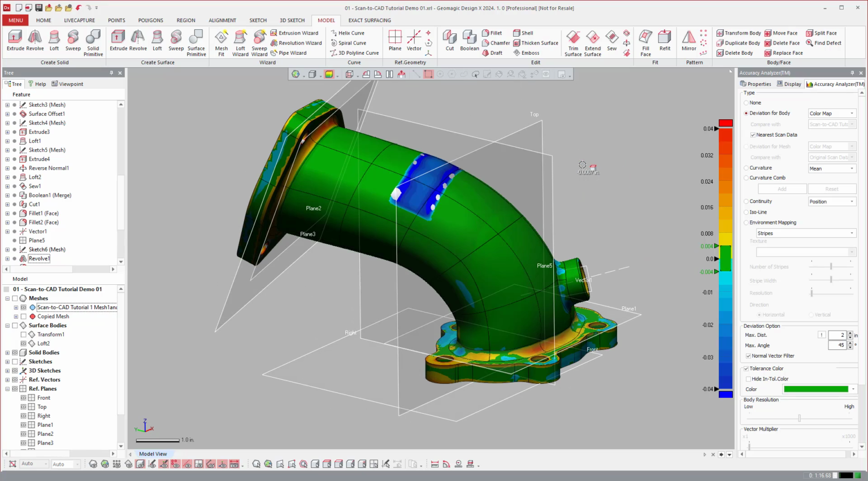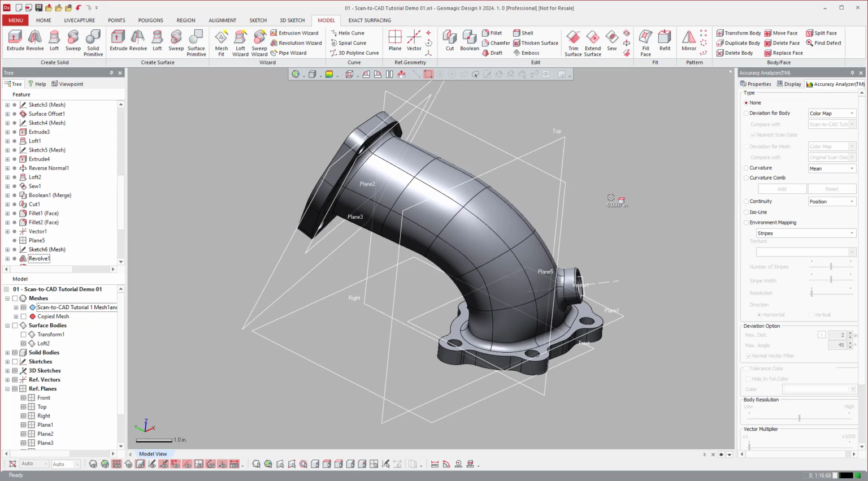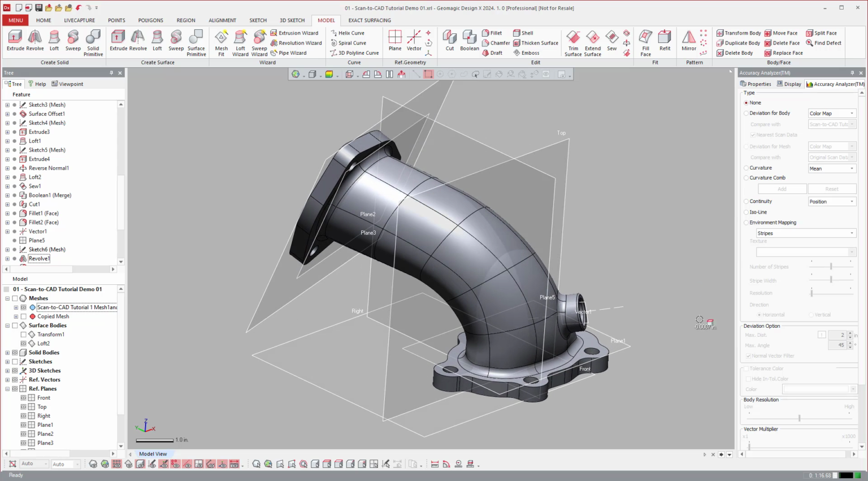So that's just a tutorial on how I'd go about modeling something like this and all the tools that go into it. I hope this tutorial is helpful. Thank you for your time.